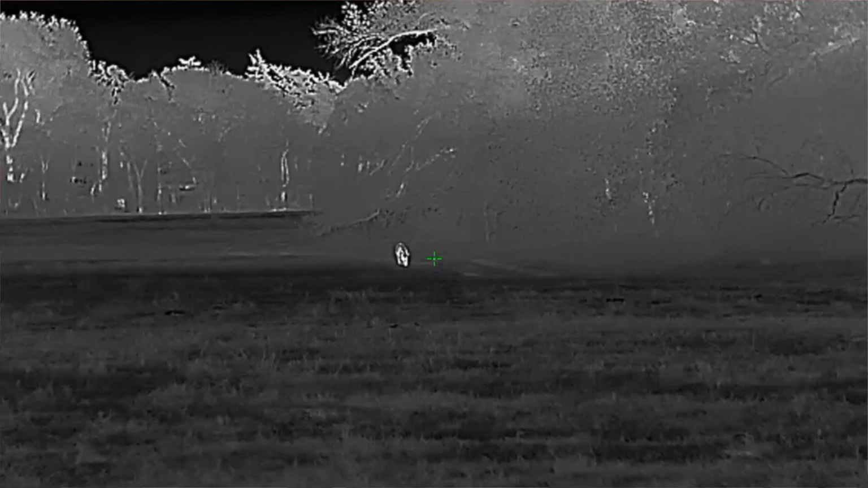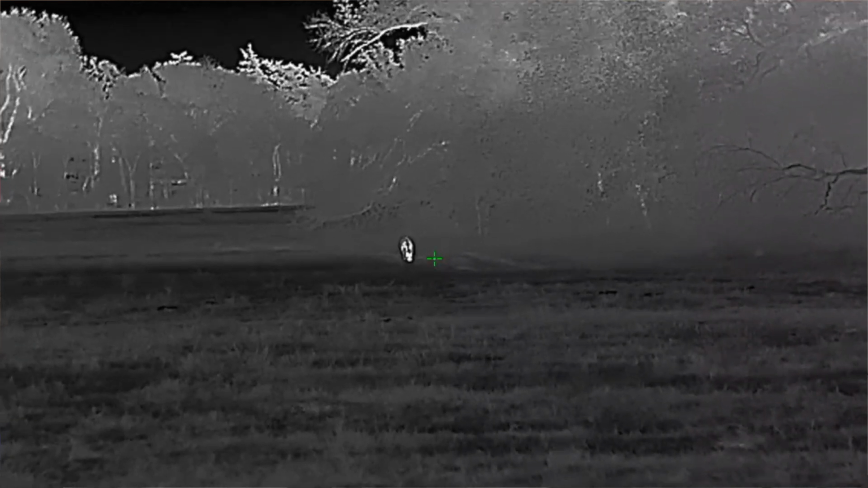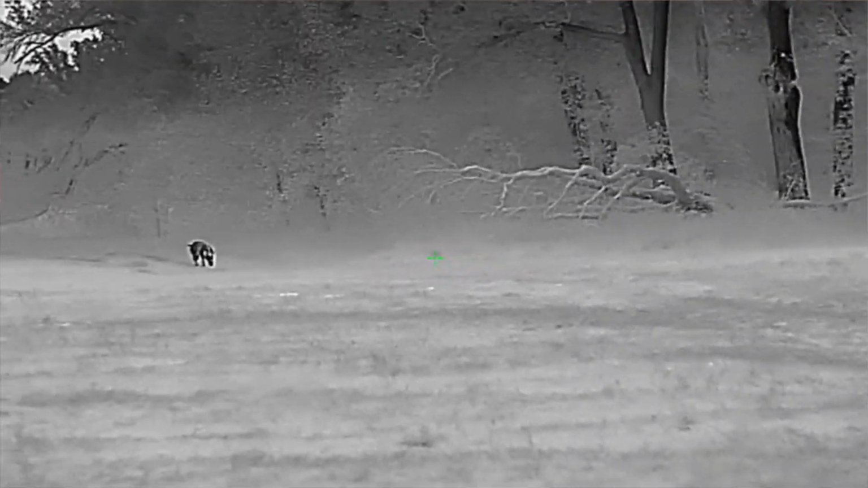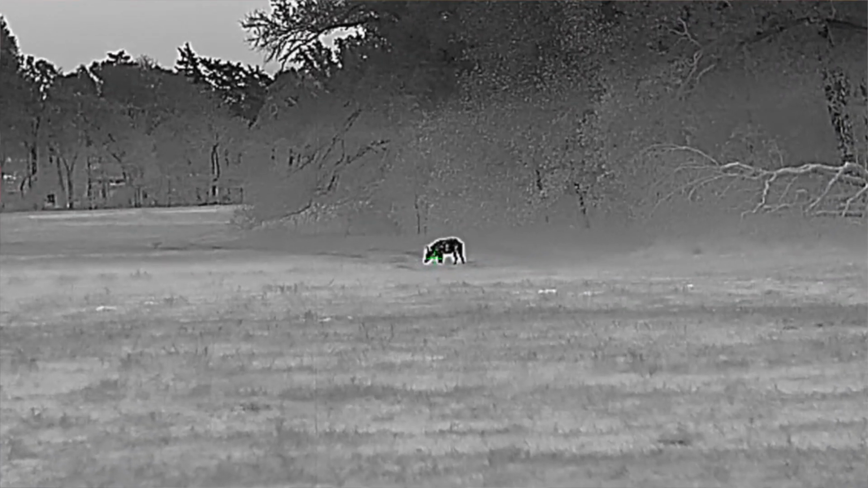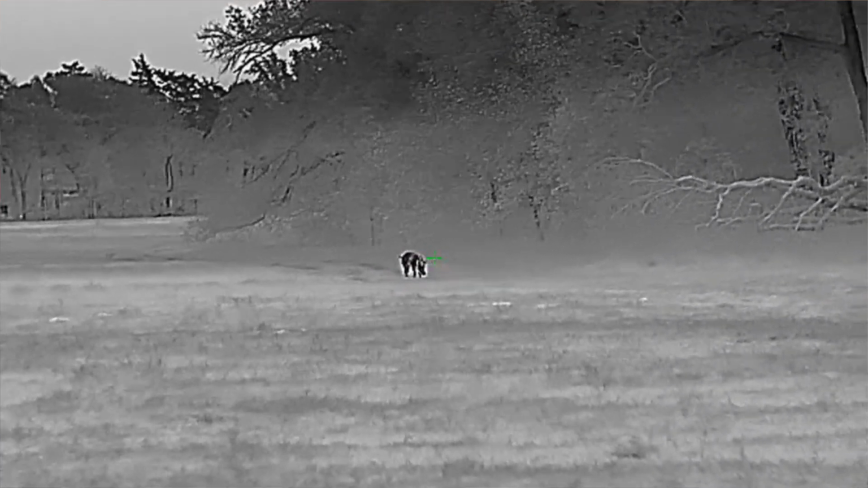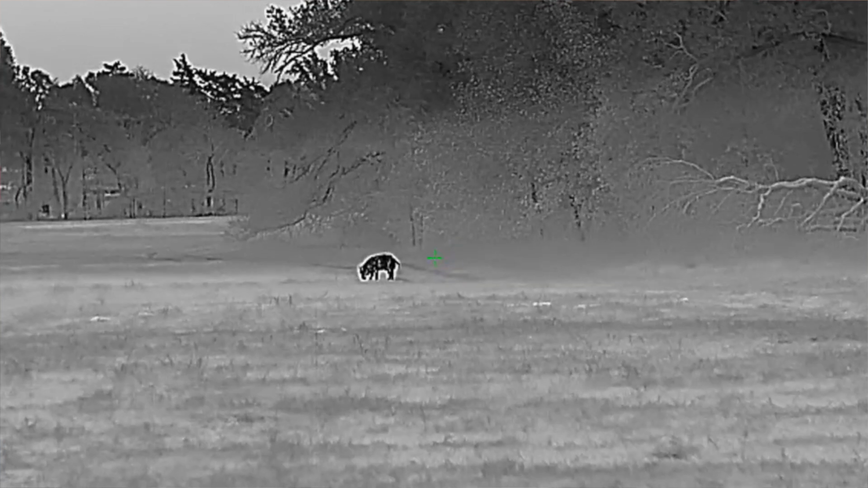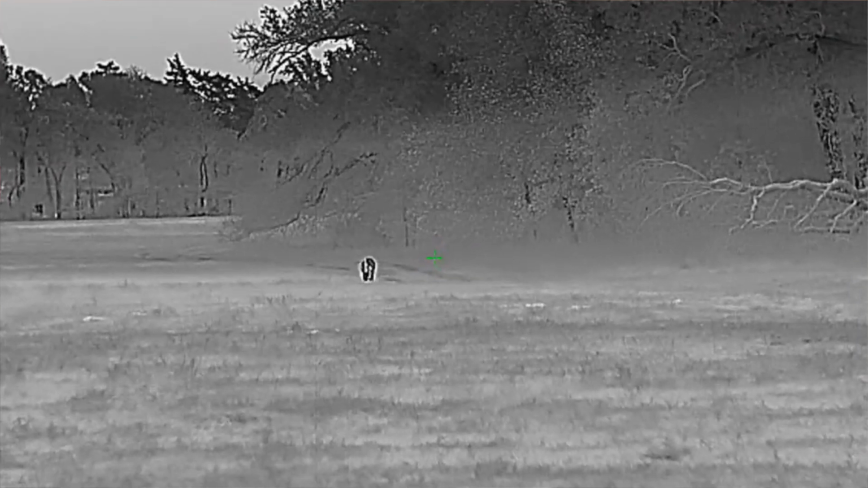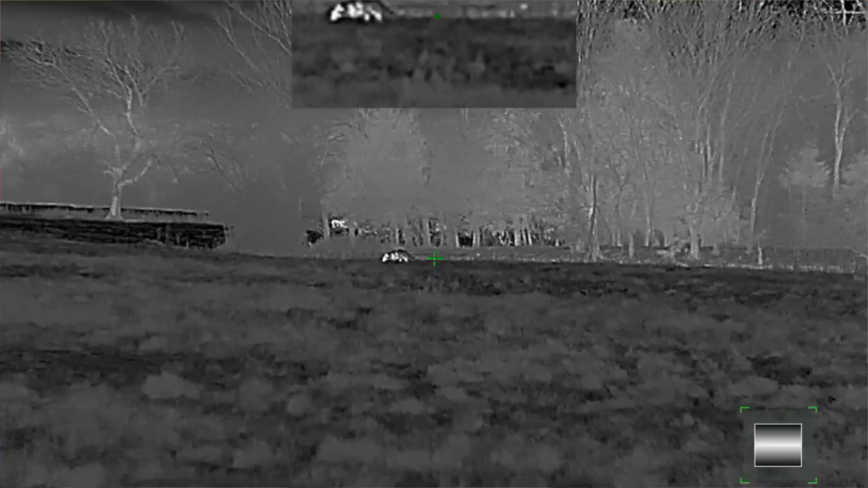It's got built-in Wi-Fi, so it connects to the Rix Plus mobile app through the scope's Wi-Fi. It's got built-in storage, 32 gigs. You can take video and audio. Video and audio was something that a couple years ago you didn't get on all your optics, and I know there are some people out there who don't care about that, but pretty much any new scope coming out on the market nowadays is going to have video and audio, so you get to hear the hunt, the talking and the shots, as well as see all the video of the content you're capturing with your optic.